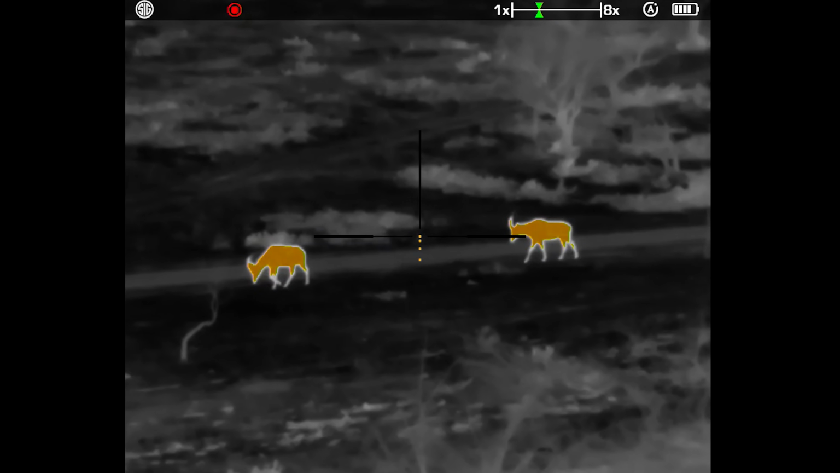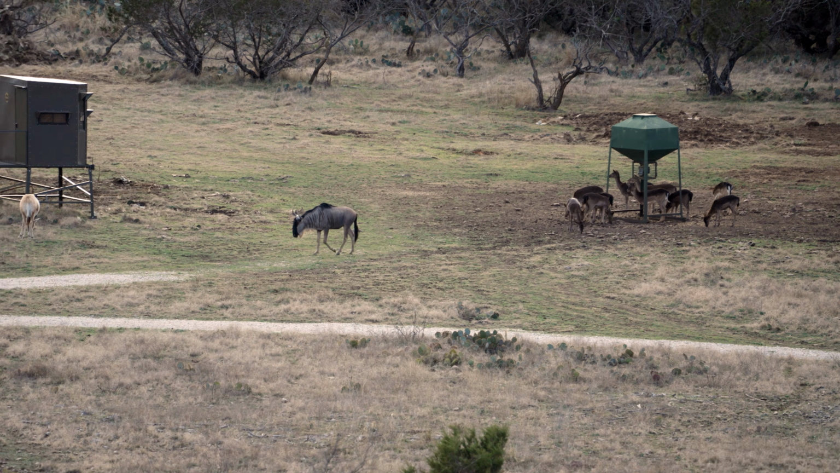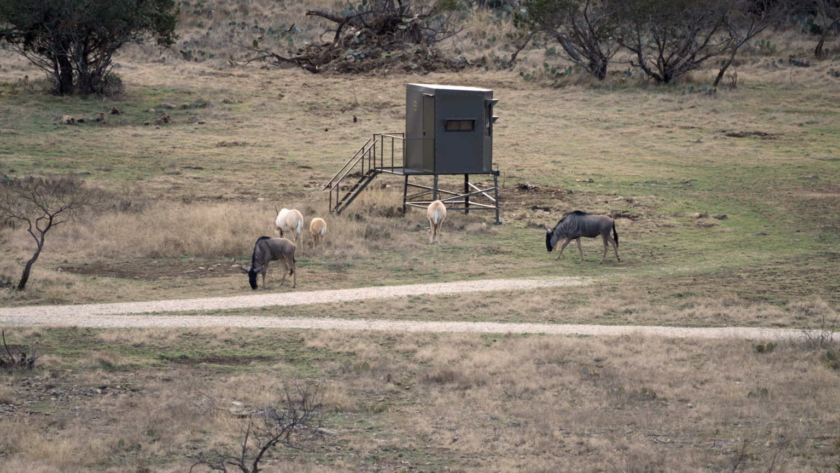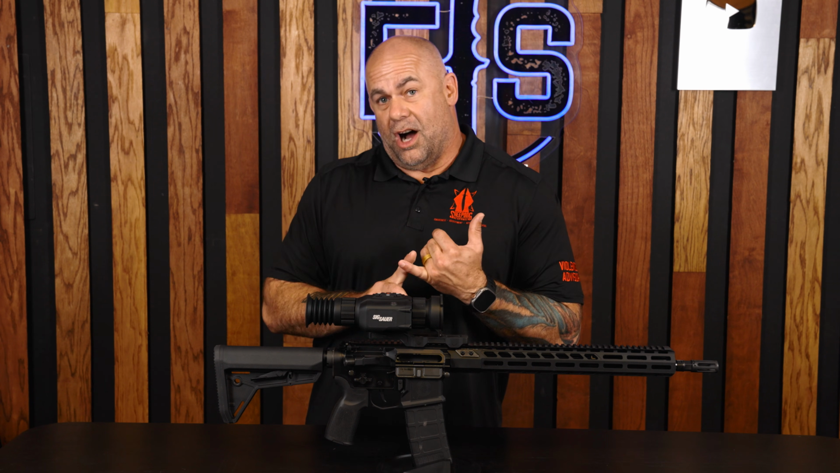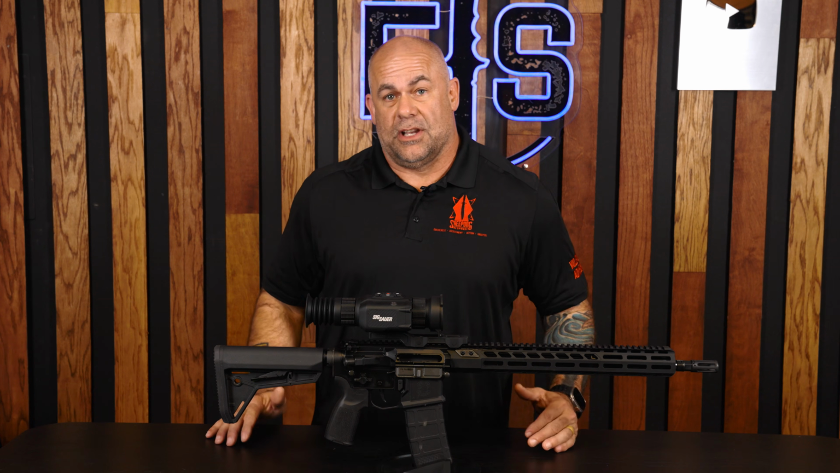Now, we did look at animals here. We were out at Buckhorn Ranch, a good friend of ours. We did put this on a system, but we had no bolt in, no ammunition in. Adhere to the laws within your state. Here in Texas, like maybe in your state, you can hunt at night with it, which is great. So if you're hunting hogs, that's legal here. Or if you're hunting predators at night, you can. And that's where this thing is going to make its money.